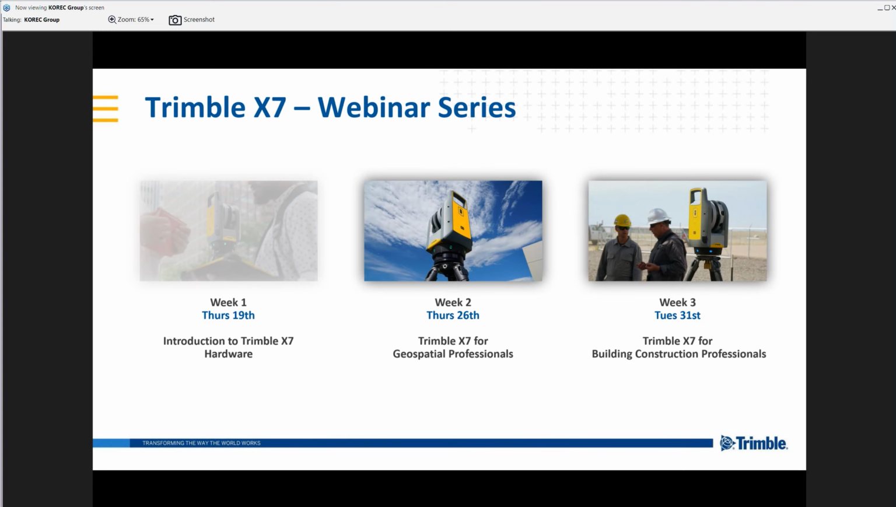We'll follow that in week 3, Tuesday the 31st, with the Trimble X7 for building construction professionals, where we'll have more of a focus on the Trimble FieldLink operating system. Do feel free to sign up for any or all of these to get a whole picture of what the X7 can offer. Again, thank you for your time, and I'm now able to take your questions.